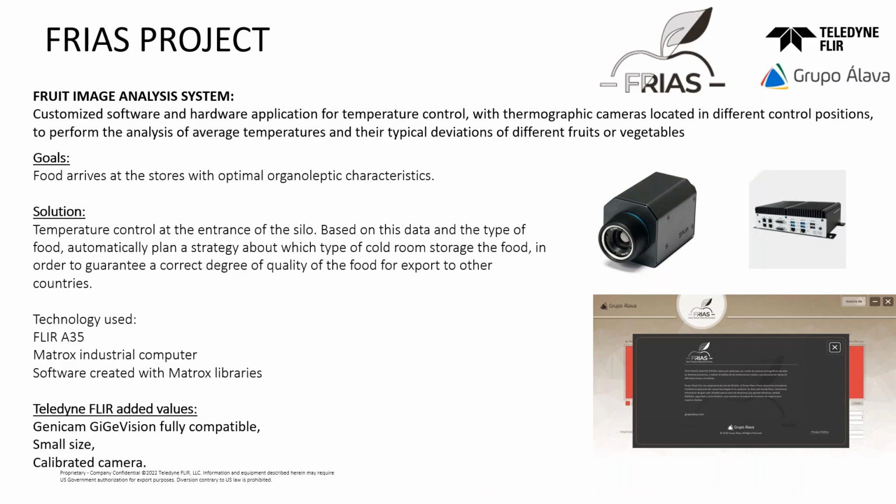Well, now we go to real life, and we are going to talk about the real projects. The first project that I want to show you is special for me because it was the first project with a thermographic camera that I had to do.